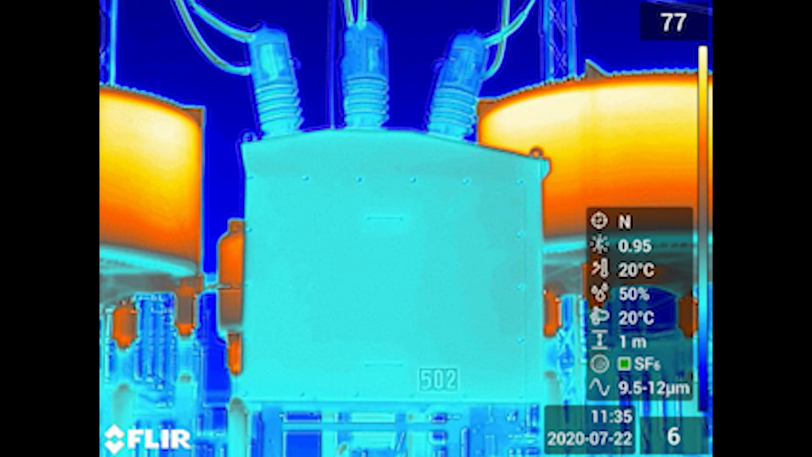This breaker was out of service at the time, so we didn't anticipate seeing any heat. And when you can't see any heating at all, the equipment has been out of service for several hours.